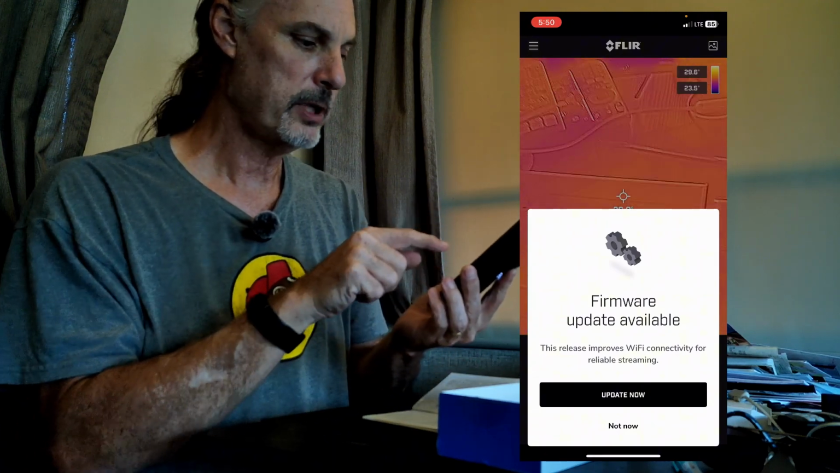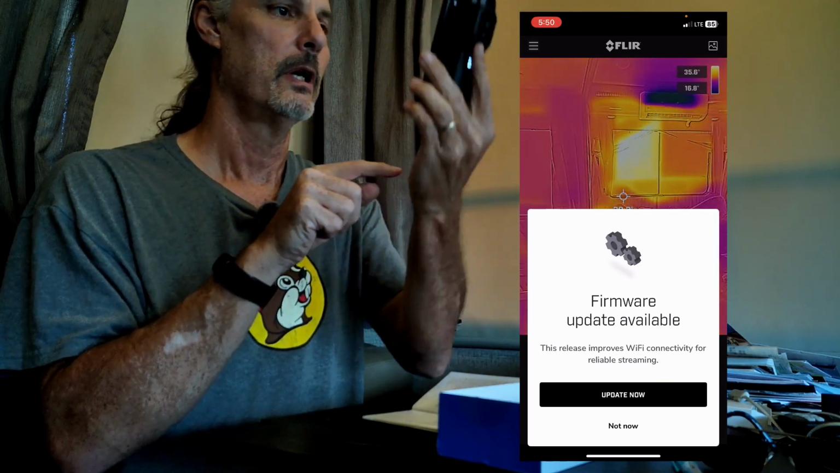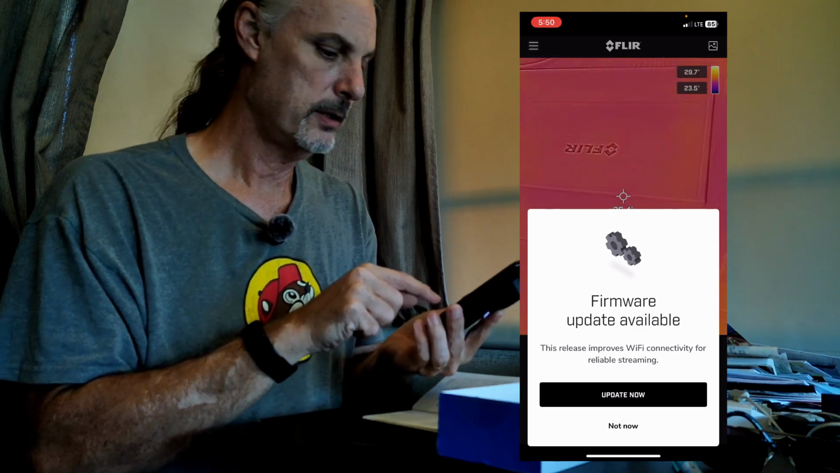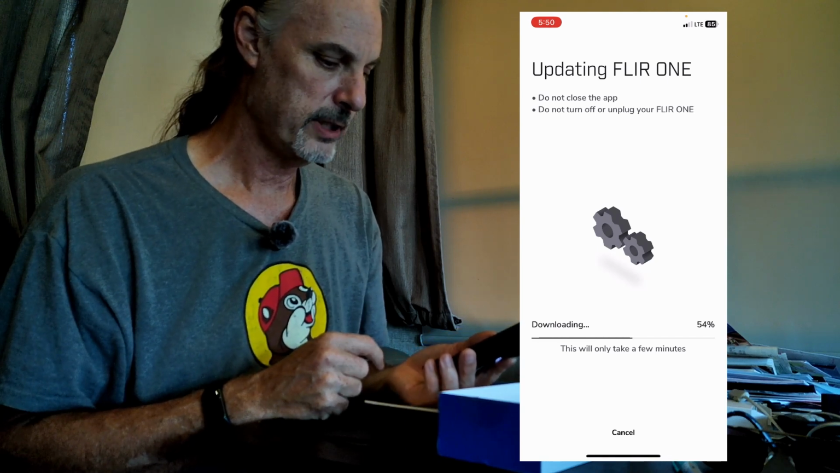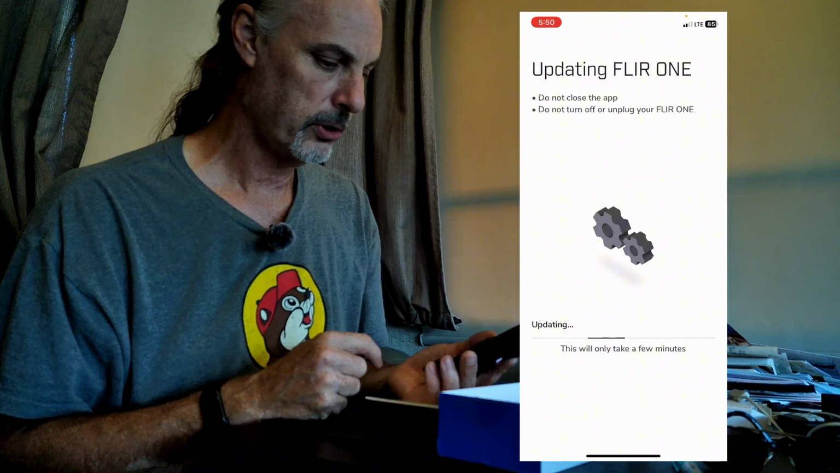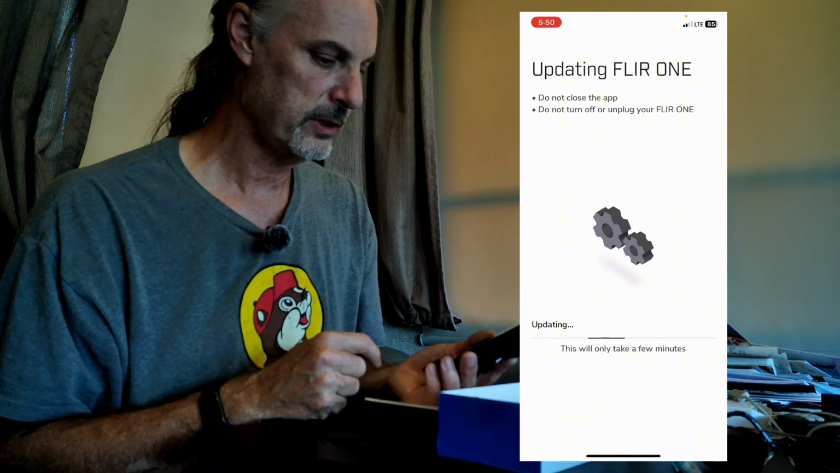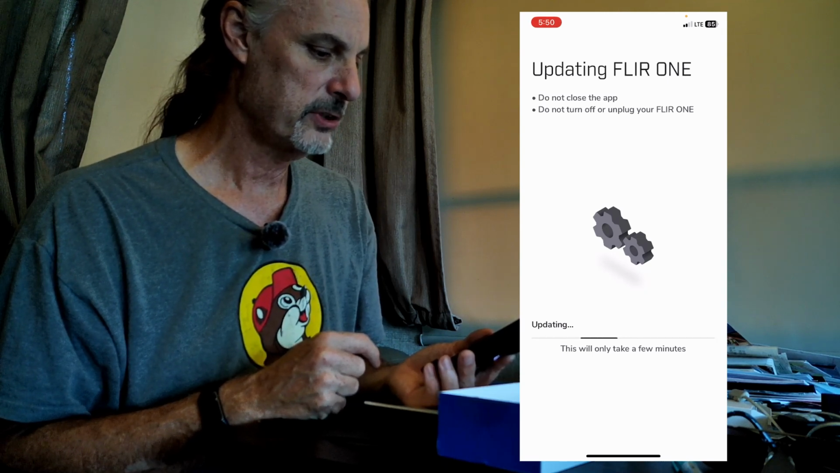All right, so we got an update, as you can see. Firmware is available. I'm going to go ahead and do the update. We're going to see how this process goes. And as you can see, it's downloading pretty quick. I am on Starlink, so I've got pretty good bandwidth here, about 270, 300 megabytes down. Pretty consistent.